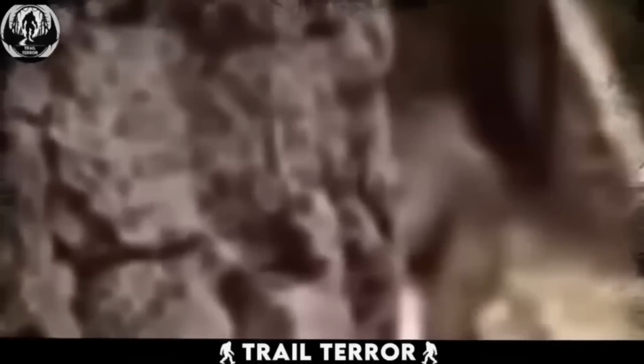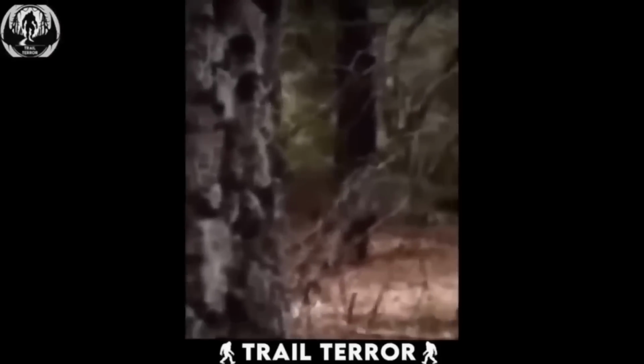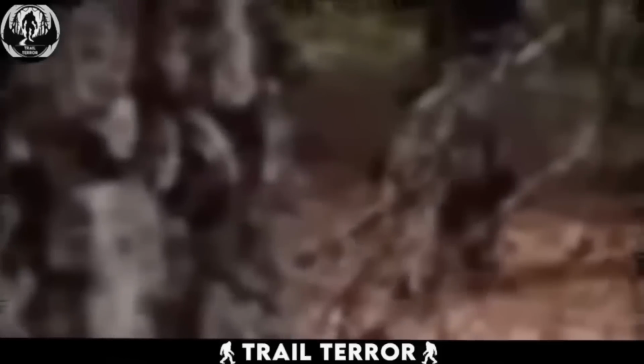What adds a chilling element to the video is that the hiker is remarkably close to this Bigfoot, hiding and recording it. Being in such proximity, one can't help but wonder what might have happened if the Bigfoot had noticed the hiker recording.